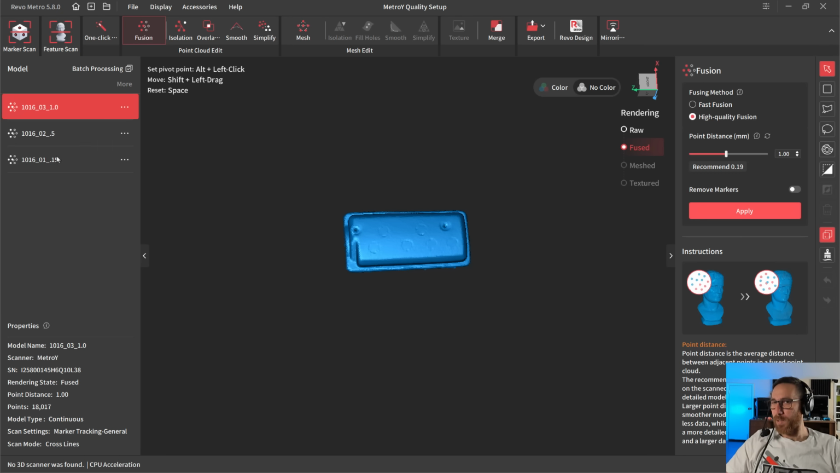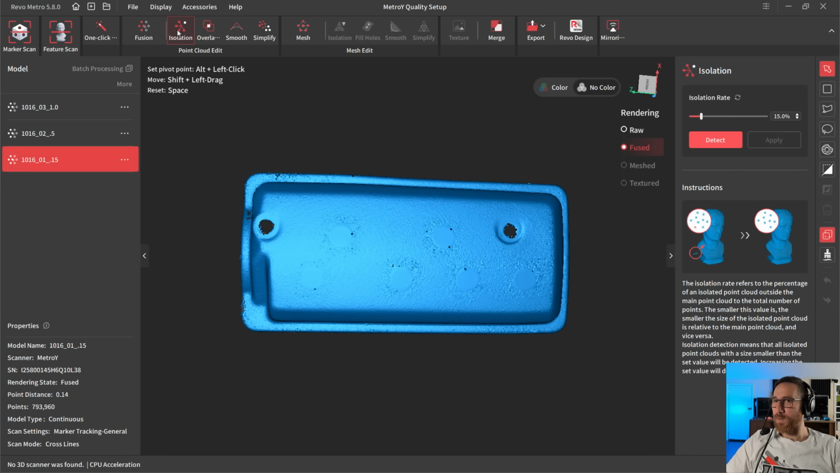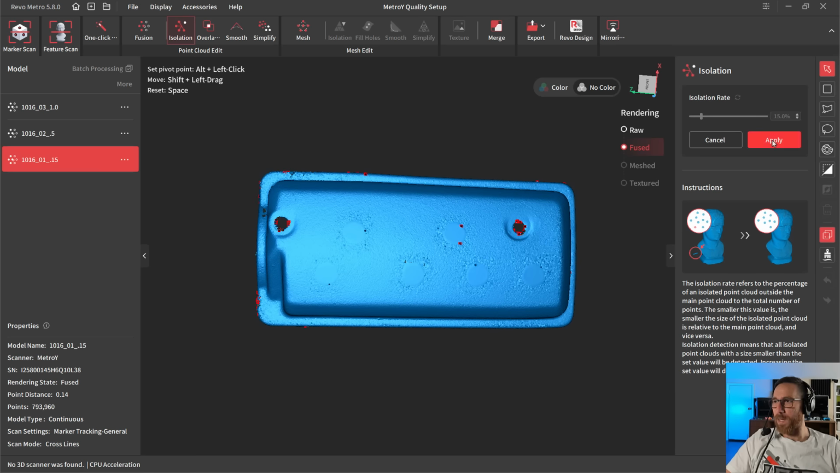Now, for this example, I'm going to start with the 0.15 version. Again, this kind of looks the messiest. It's got the most amount of noise here. So the first thing we do is isolation detection. And essentially, I use the default value 15% almost all the time. This will find if there are any points that are kind of floating outside of the realm of the bulk of the rest of the scan. And that's where this 15% comes in. So if there are little groupings of points like around this hole that aren't necessarily connected, then it's going to find them and select them. And when we hit apply, it's going to delete them. So that's the first step to cleaning things up.